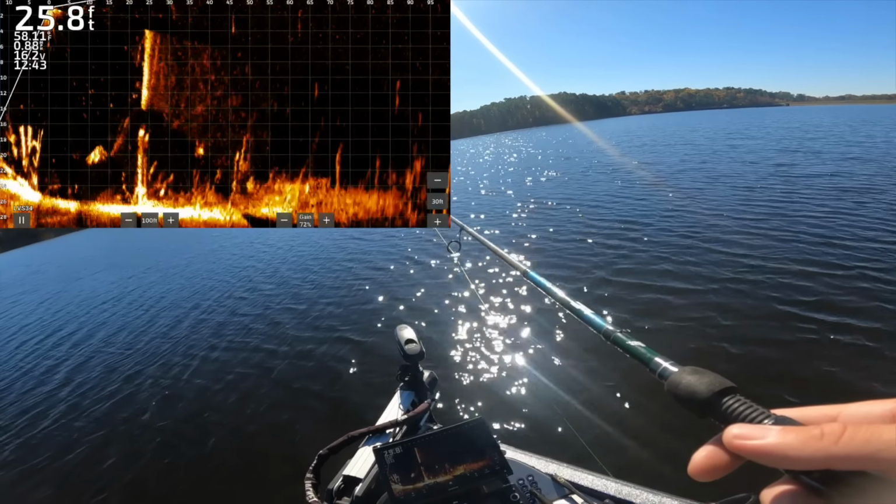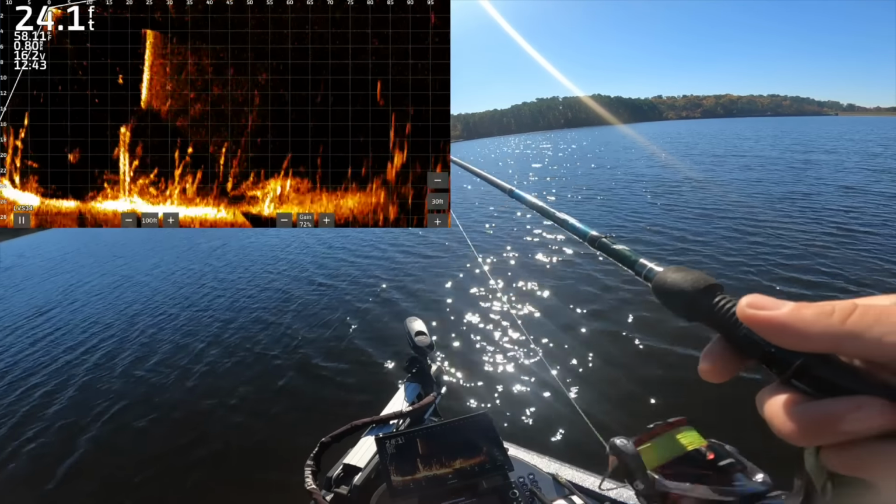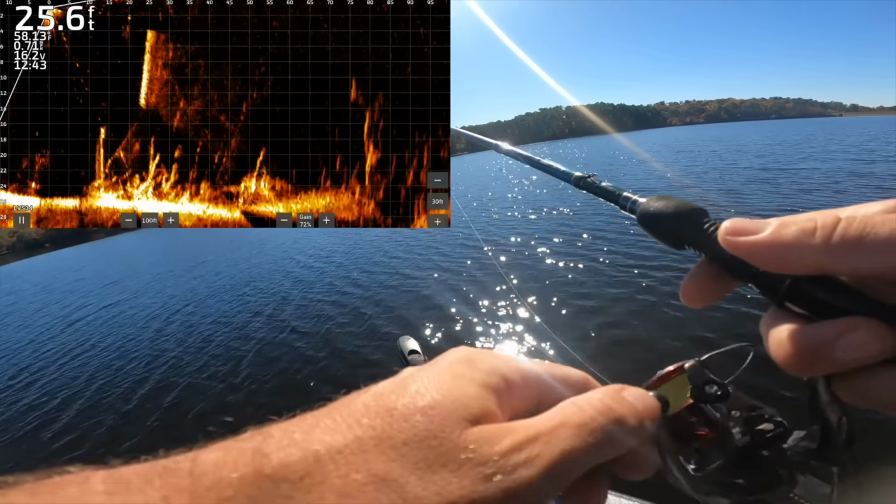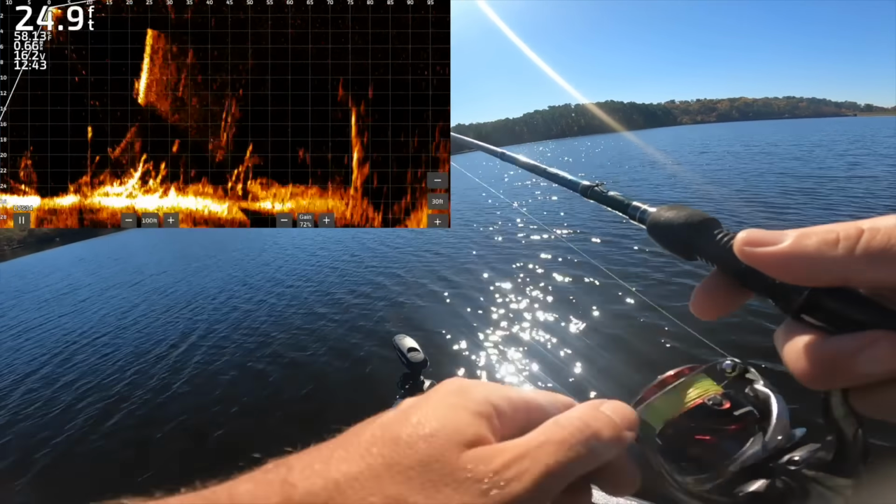Generally, the way I can tell if they're crappie or not is when I'm throwing a bass bait like this that I just generally don't catch any crappie on. If they don't move or do anything, not a bass for the most part. Sometimes a really big fish will take multiple presentations, but that actually looks like a big one.